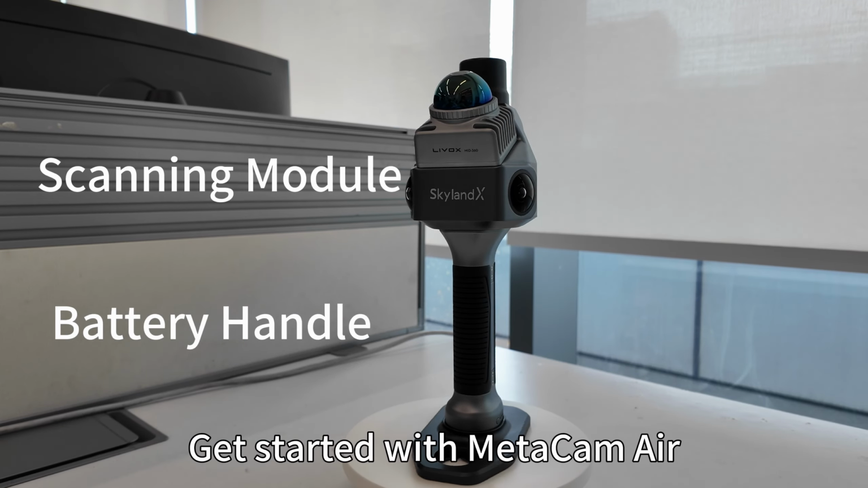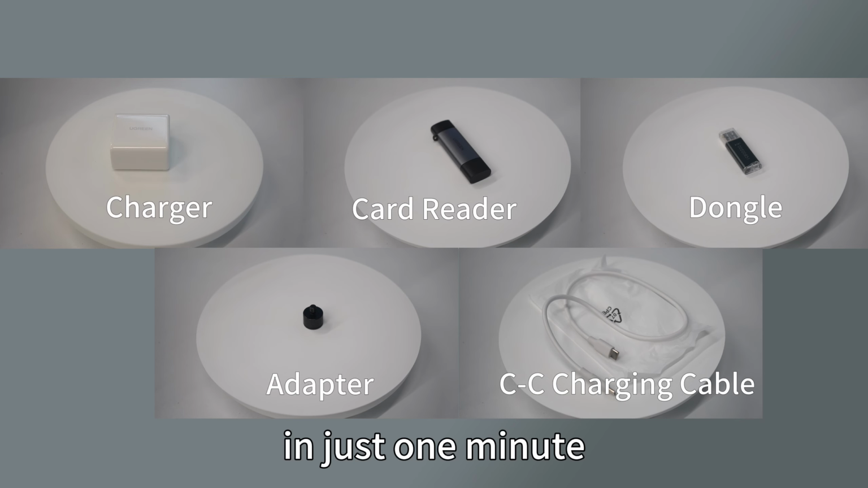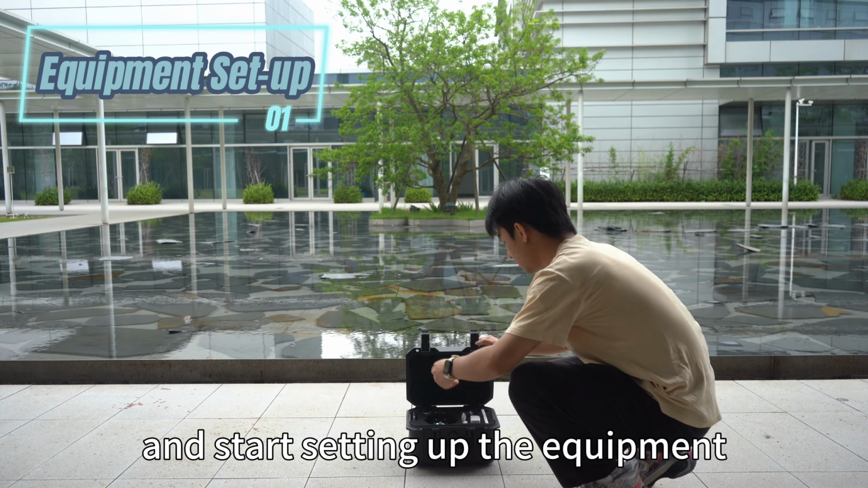Get started with MetaCam Air, SkylandX's 3D laser scanner. In just 1 minute, from setup to scanning to export. Open the equipment box and start setting up the equipment.